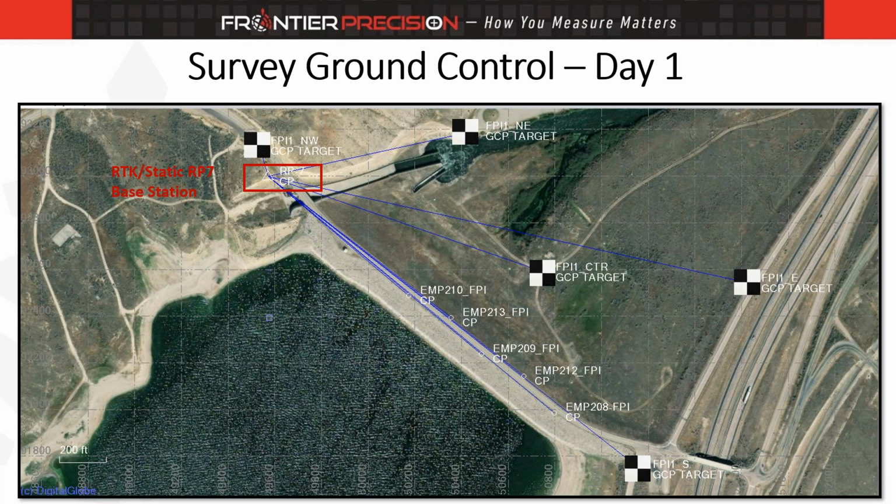We had 5 main control points. Keep in mind, since we have PPK, everything is relative already through that PPK engine. And we only had about 35 acres. So this is not a huge site.